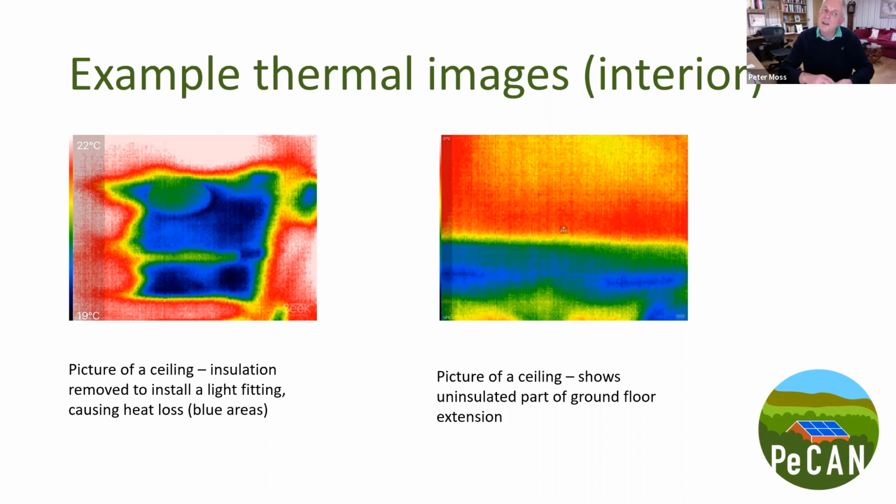So this was taken inside the house. The picture on the left-hand side, the scale is much bigger because I did it with my phone. I think the other ones we did with an iPad, so the scale is just smaller because of the way the picture is resolved by the device itself. But in this particular instance, the left-hand picture is actually a picture of the ceiling in one of my bedrooms. What it's showing is not a massive differential, but you can see very clearly the cold patch on the ceiling.